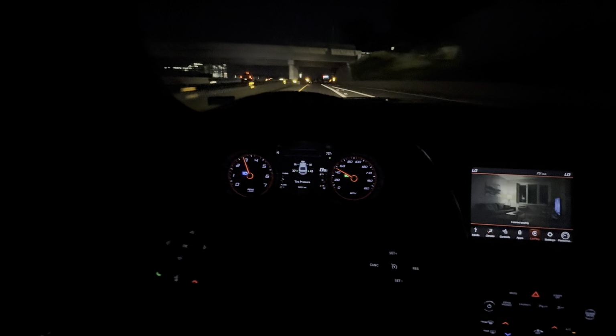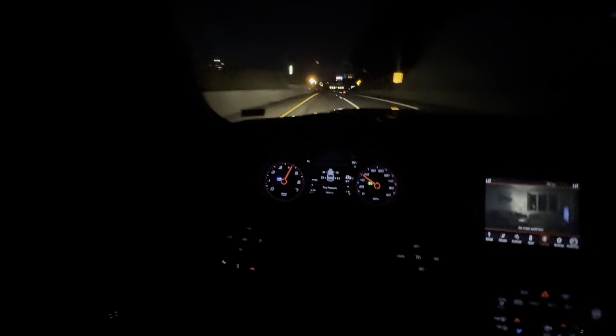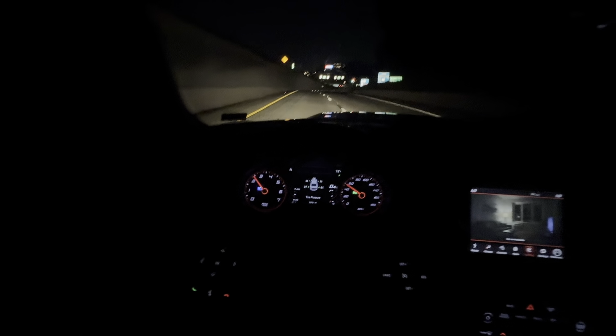Over the next week, I started paying closer attention. Every night without fail, the curtain would move within seconds of me turning on my lights. It was subtle but unmistakable.